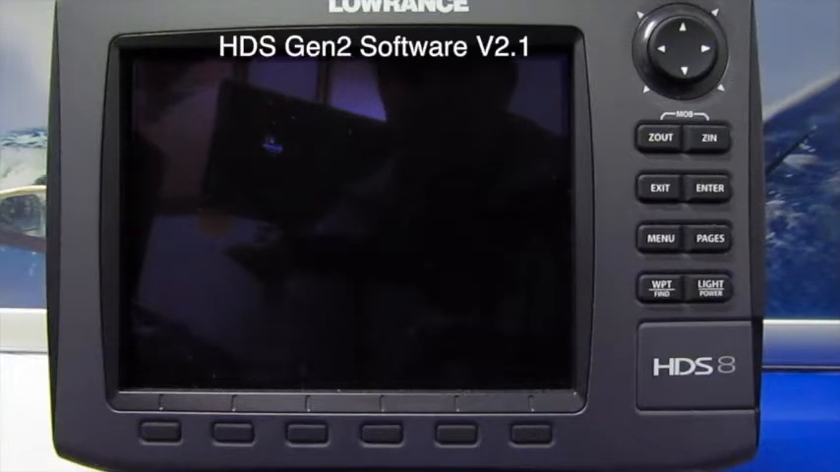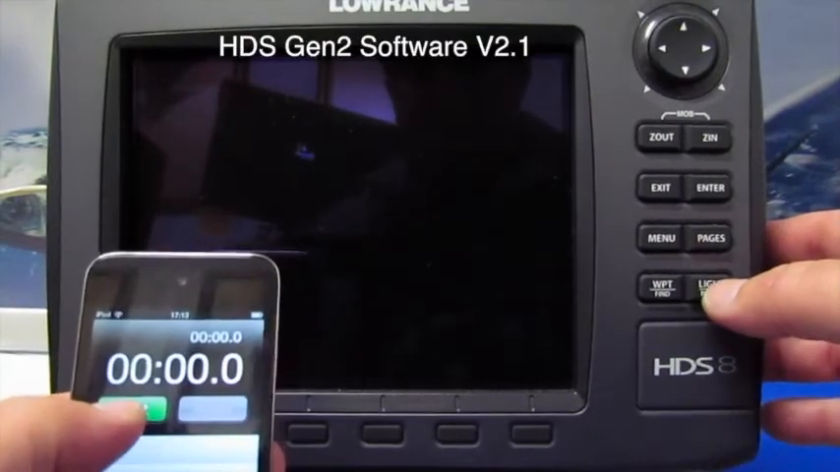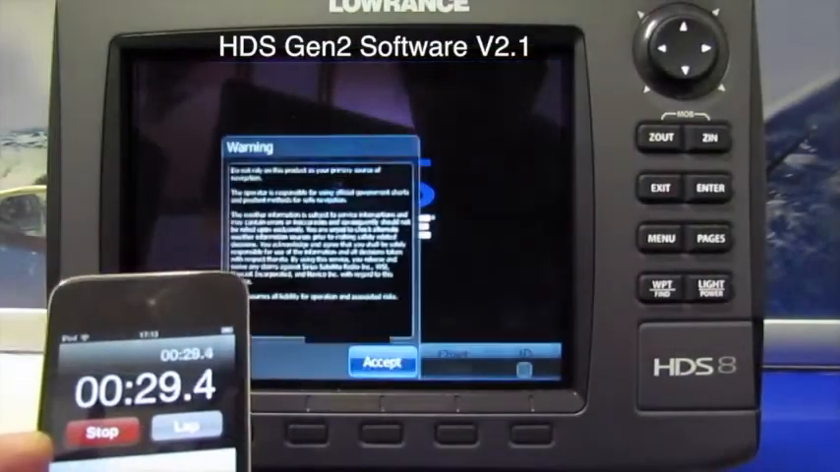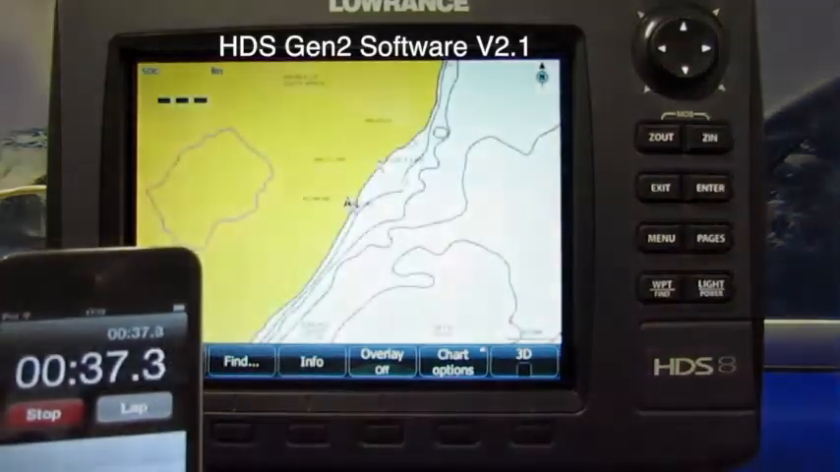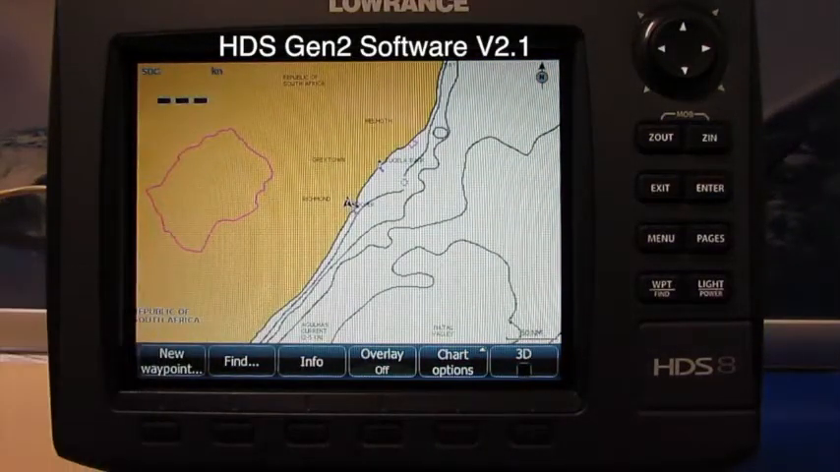The HDS on the right, we have software version 2.1 for the Generation 2 loaded. So let's do exactly the same thing. We're going to use the iPod again. And we're going to hit power and start at exactly the same time to time it. At 30 seconds it's ready to accept. And it's on the charts and it's ready to go. So basically by 37 seconds we're good to go with the charts and everything.